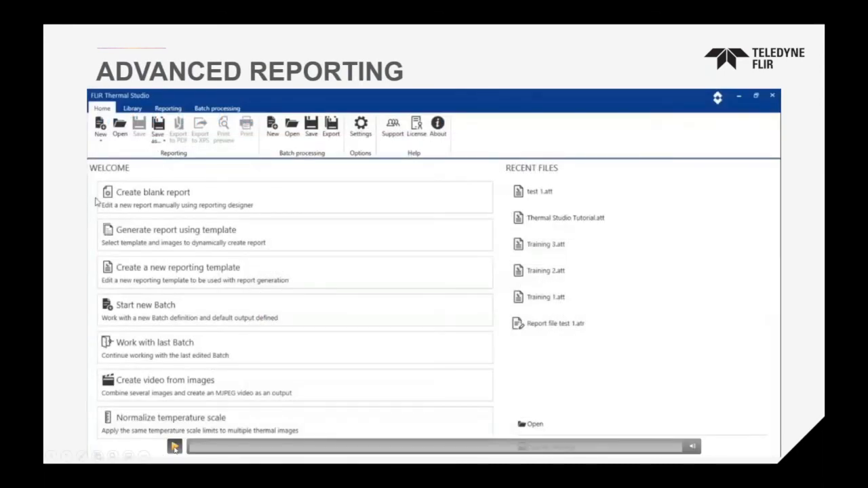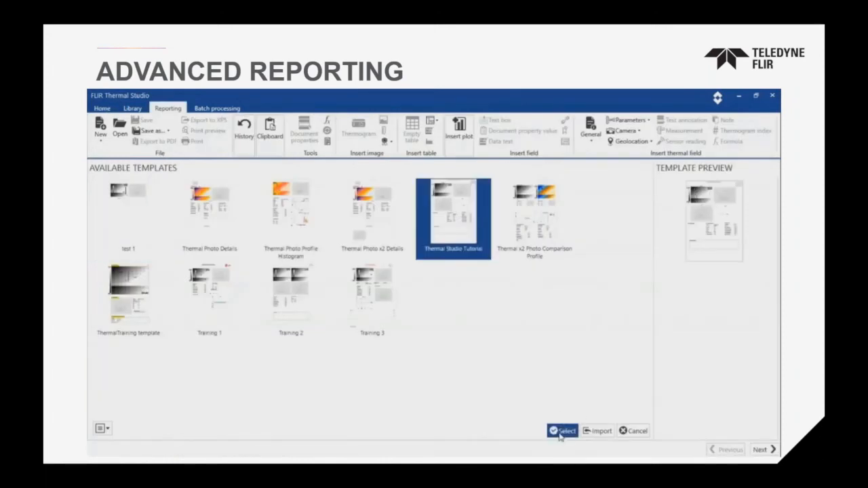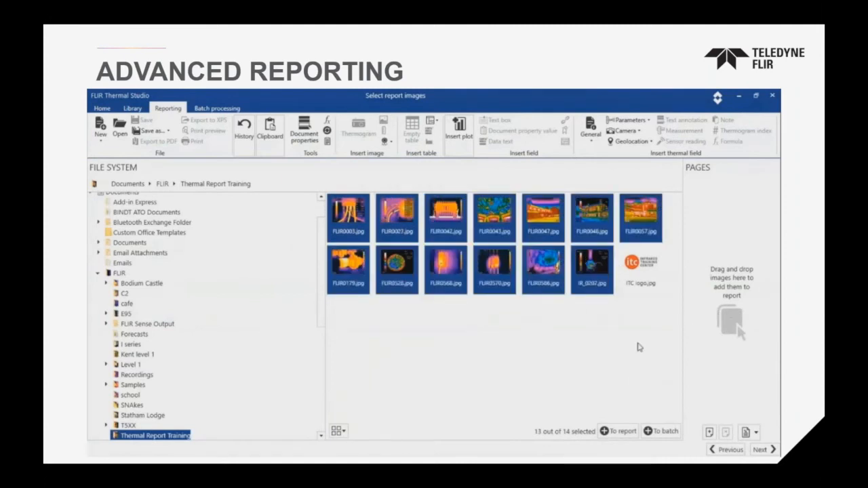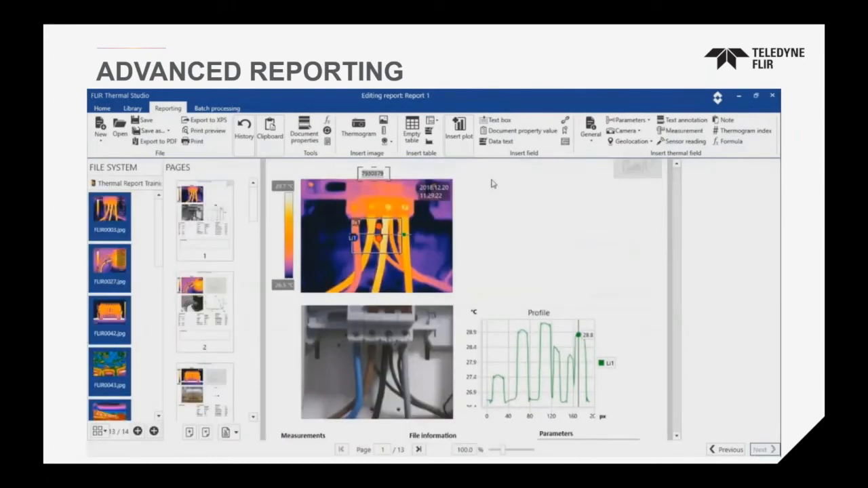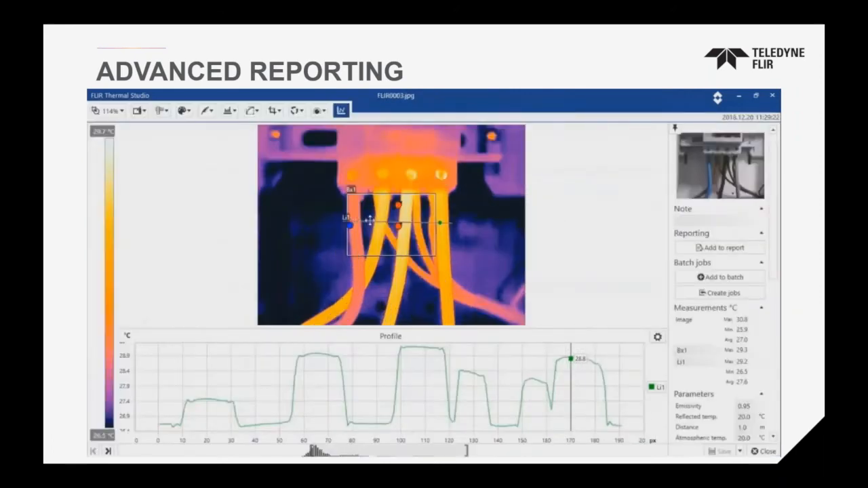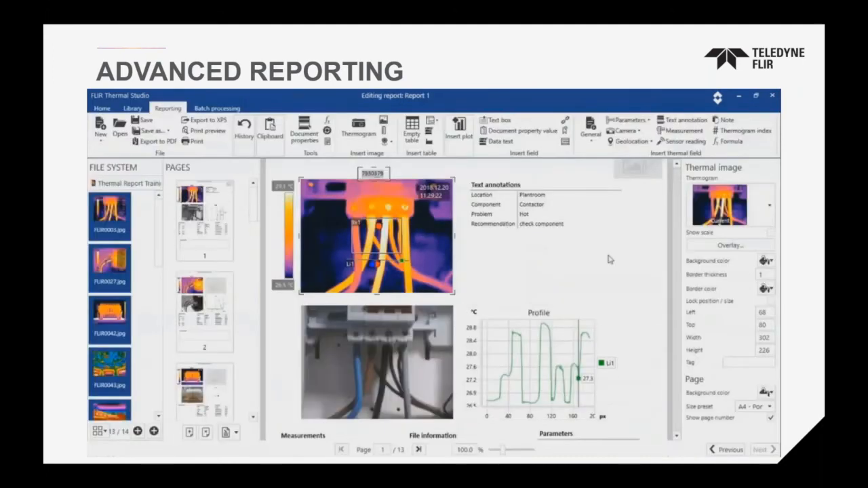Here's an example of some of the advanced reporting features. So here you choose a template. The program comes with preloaded templates, but you can create your own custom. You choose the images that you like. You click to report based on the template you've chosen. The template can include options like a graph. You can add comments, formulas, whatever the case may be, all into your report. You can even edit the images within the report. Any changes will be made, and you can save them, and they apply the changes back directly to the report. So you basically modify the image without having to leave the report. Great feature.